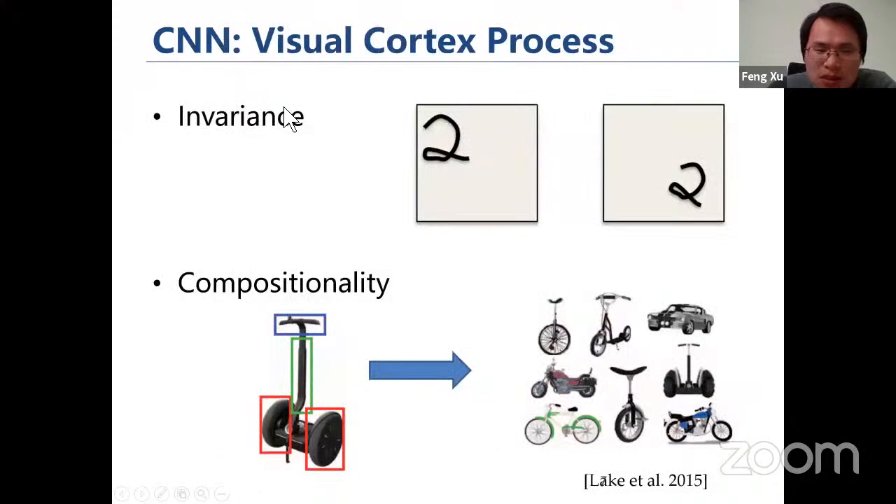So in the previous talk, Akira gave a very nice introduction about neural networks, right? So I'm just going to talk a little bit about the convolutional neural network, called a CNN.